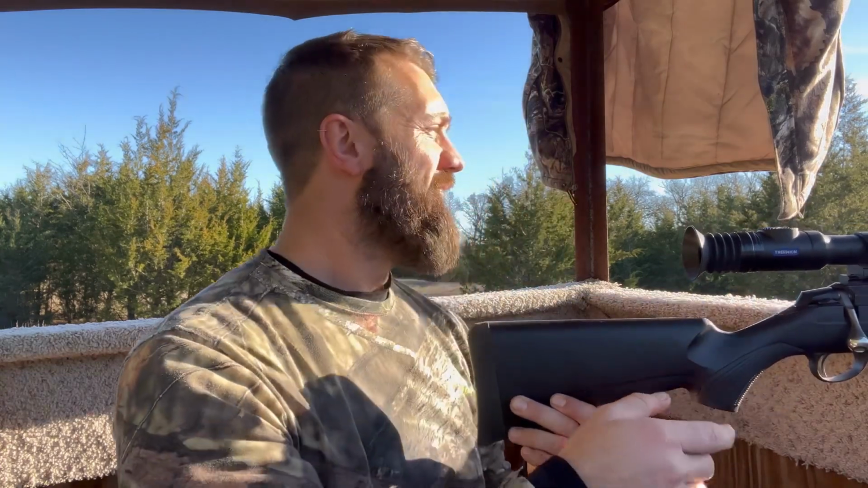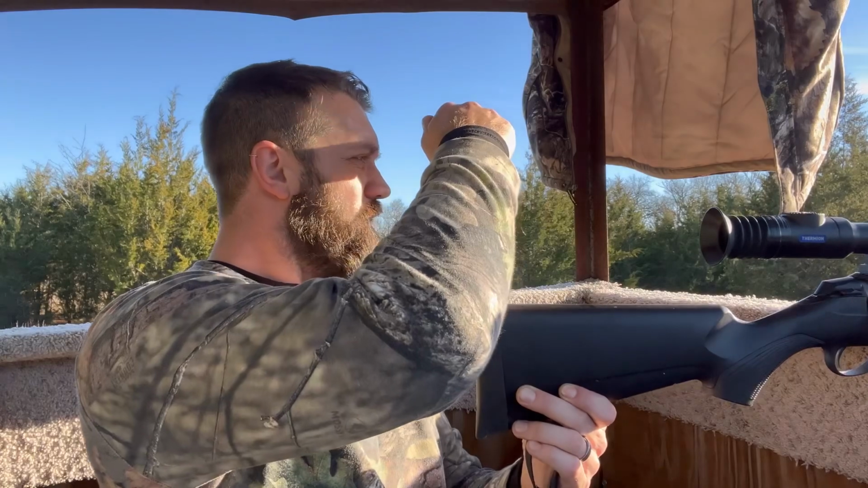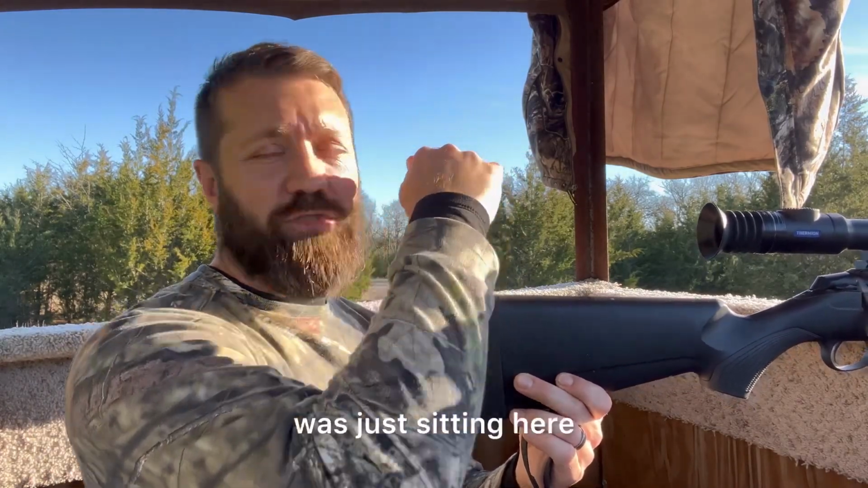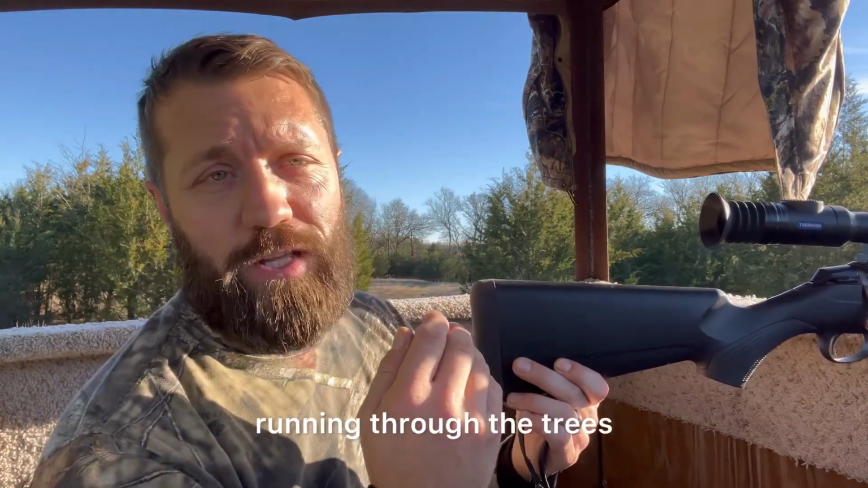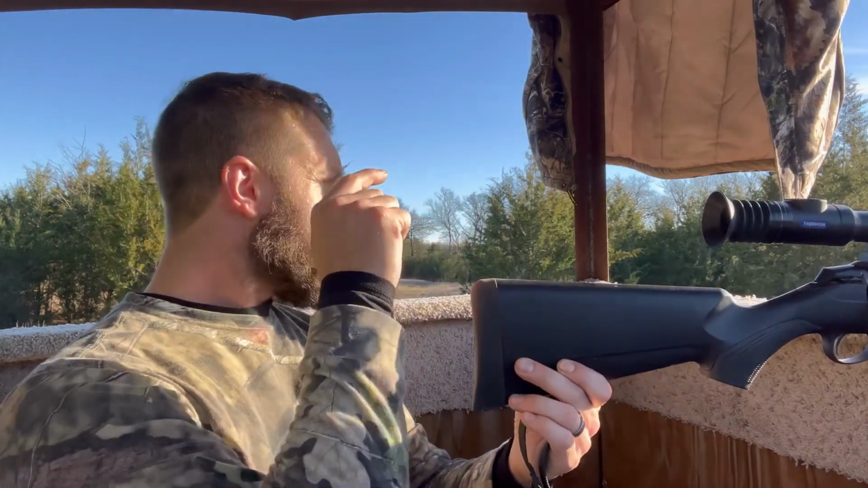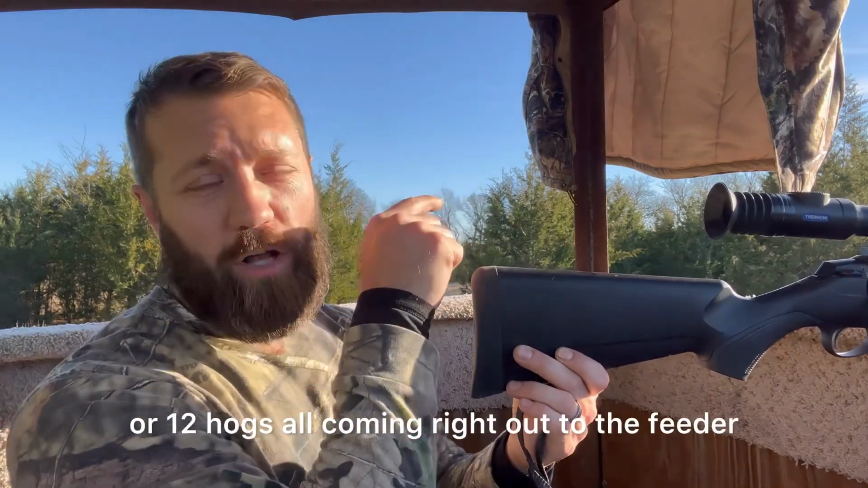All right, we have a pig down. It's only like 4:15. And I was just sitting here and I could hear them pigs, or something running through the trees, just a ton of stuff. It got louder, louder, louder. Sure enough, I looked up and there's probably a good 10 or 12 hogs, all coming right out to the feeder.